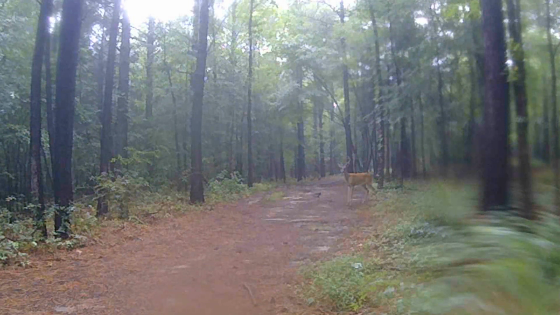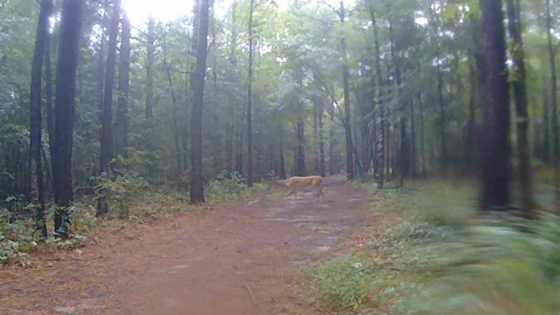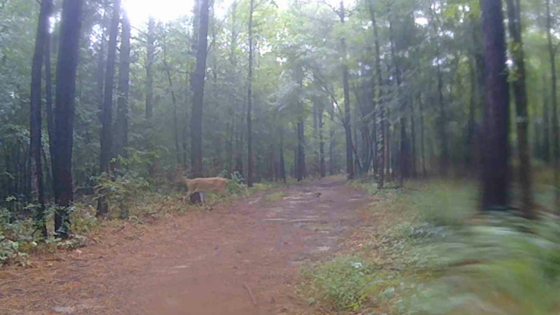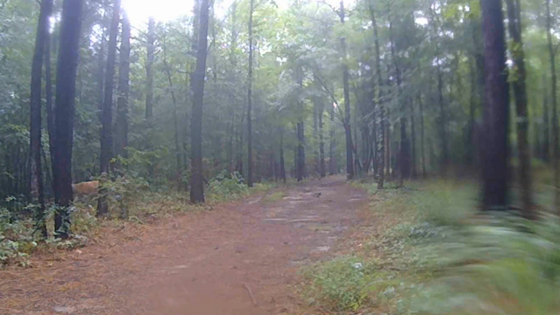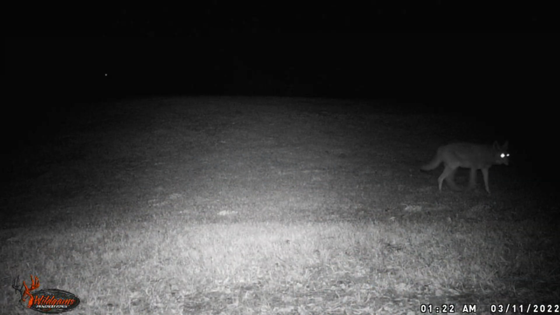Look at the rack on that one. Whoa, that is going to be a nice deer. That is going to be a nice deer.